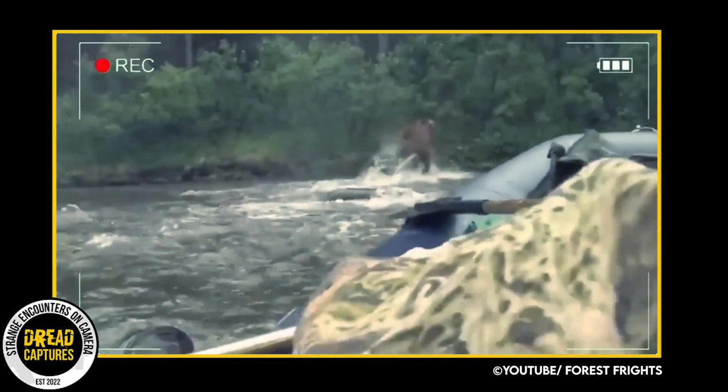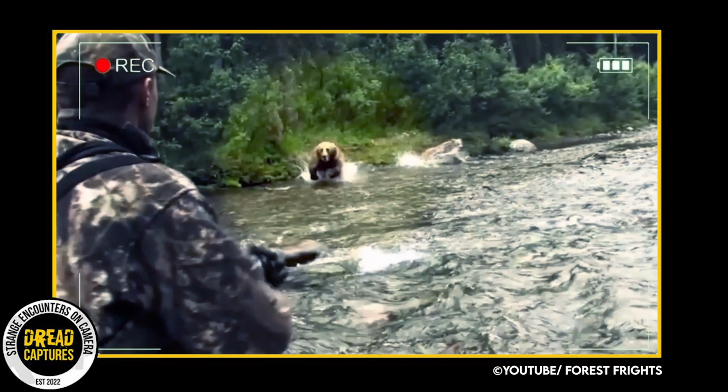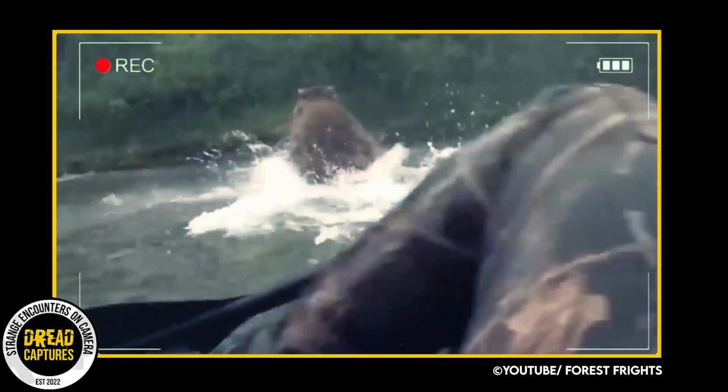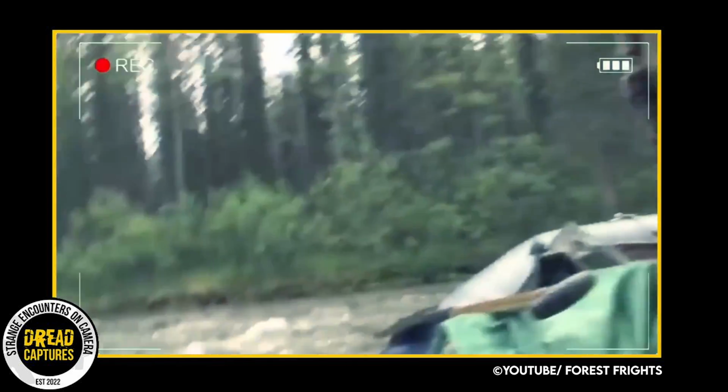But one of the hunters quickly pulls out his rifle and fires a warning shot in front of the bear. Luckily, the shot scares the bear away. Both the hunters and the bears escaped without injury. But this video is a reminder of the danger of hunting in the wild.